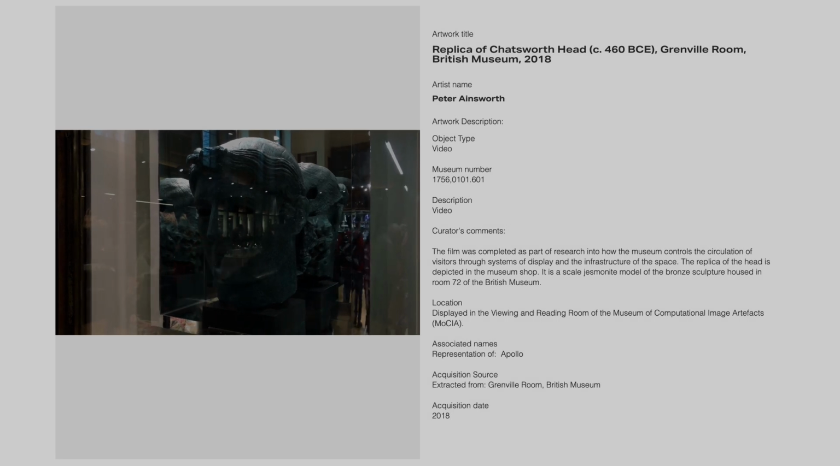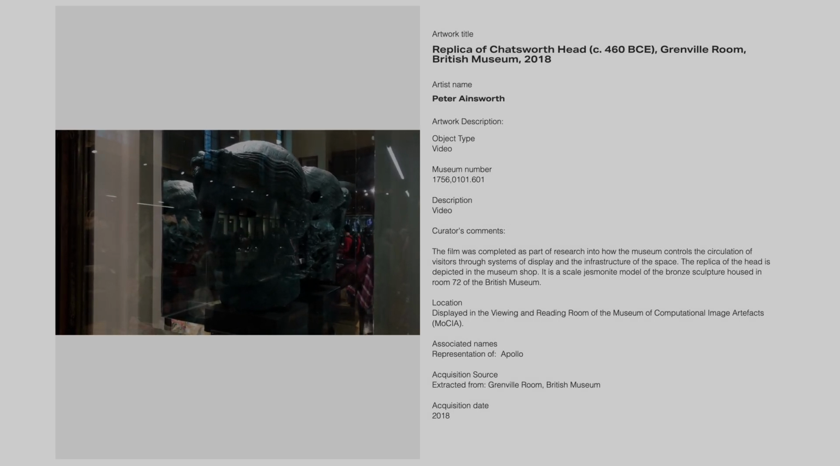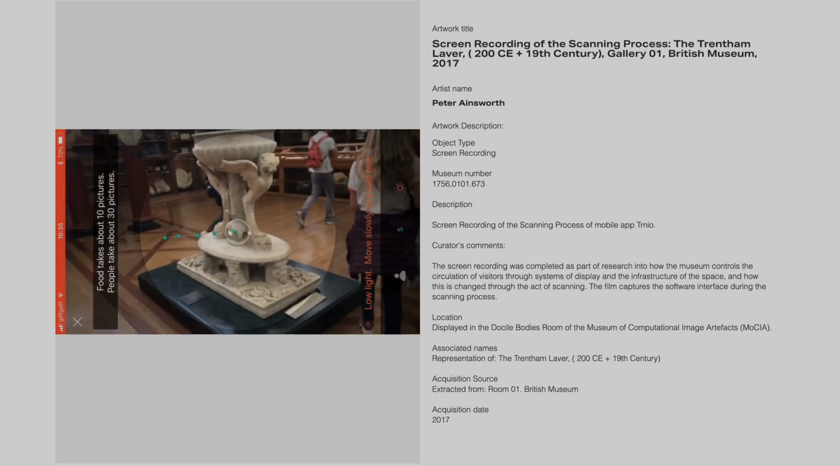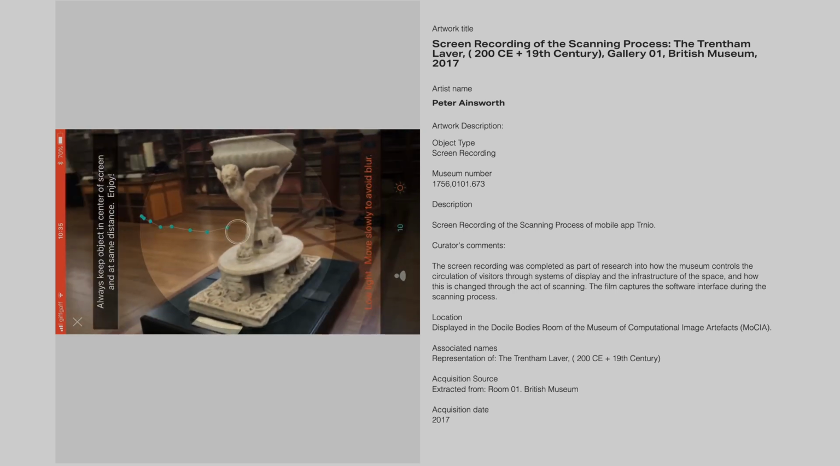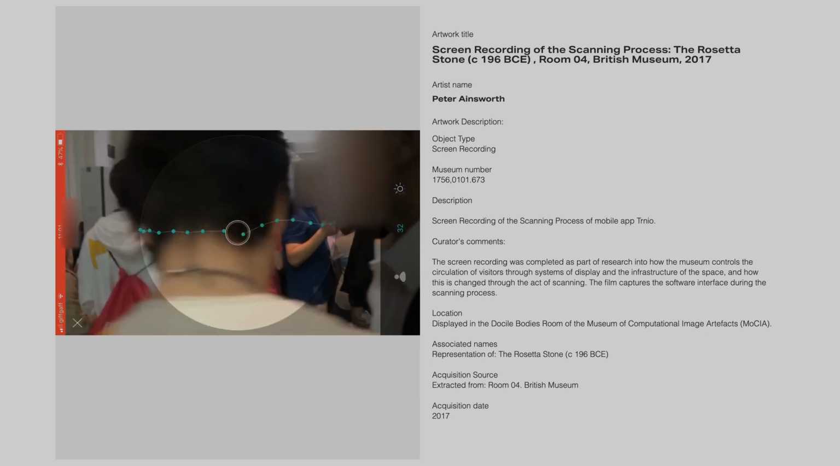In this context, participants were tasked to examine how the museum's spatial organization and display strategies impact visitor perceptions of artifacts, and how this is further problematized by the physical act of creating 3D scans on mobile phone technology. The act of scanning involves navigating the museum's architecture, other visitors and systems of display from different angles and perspectives.